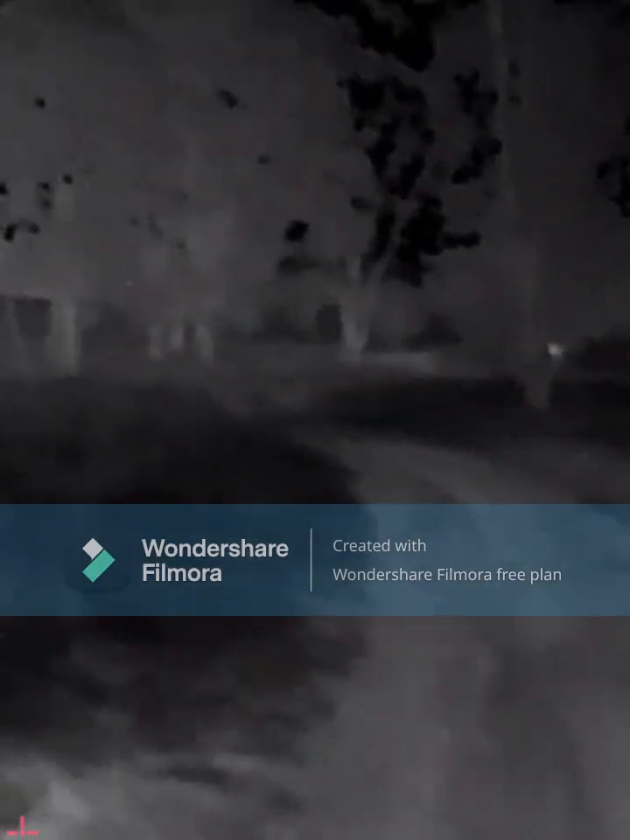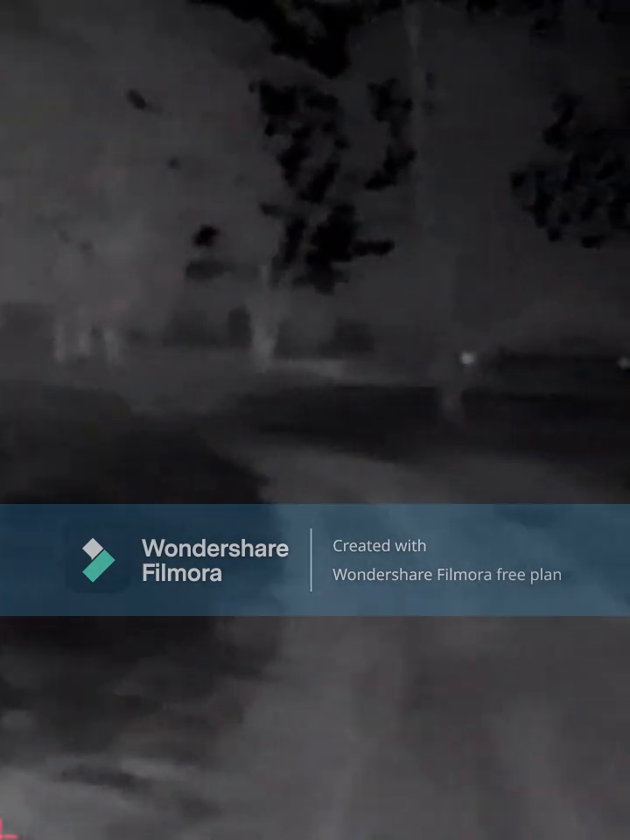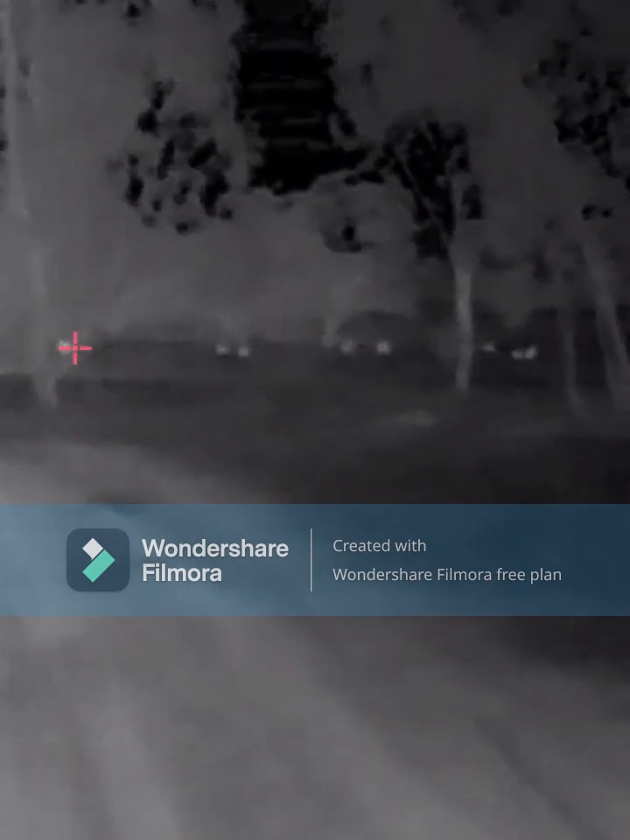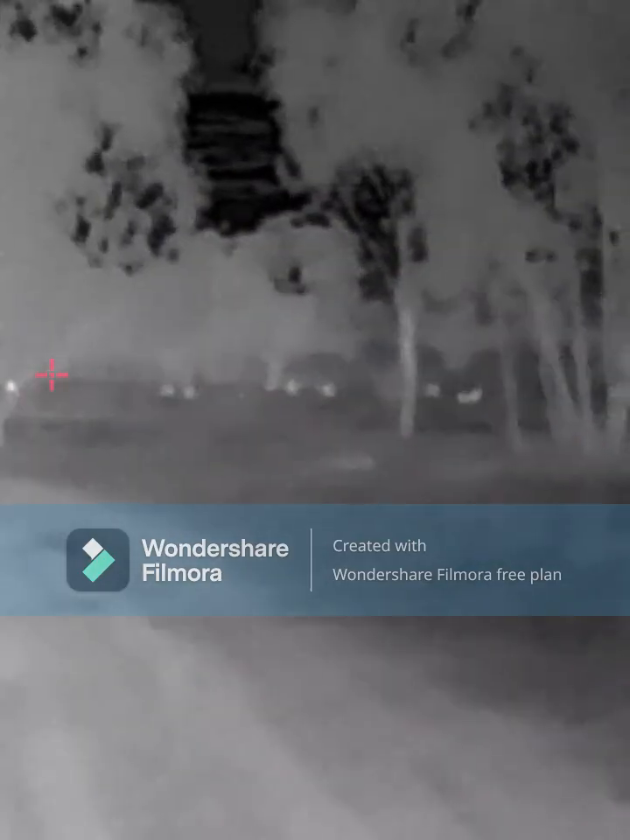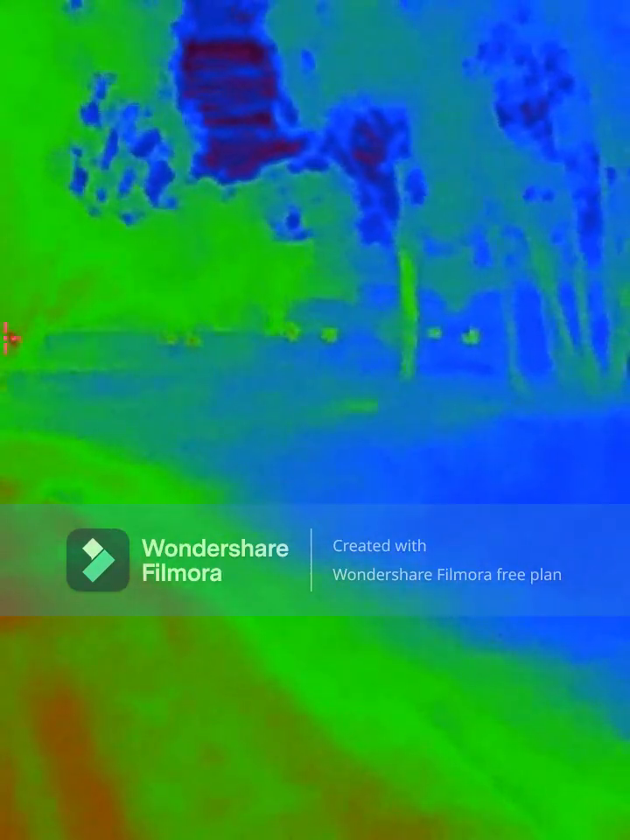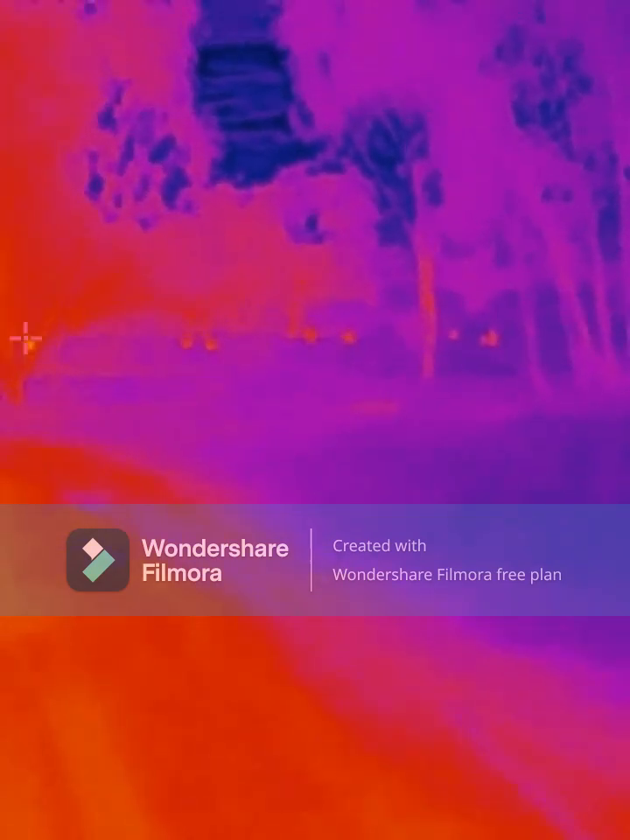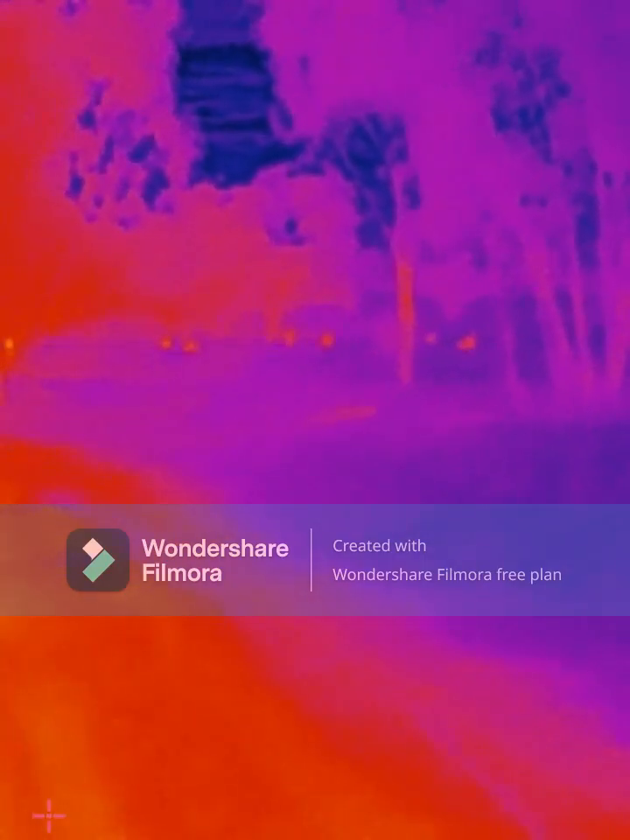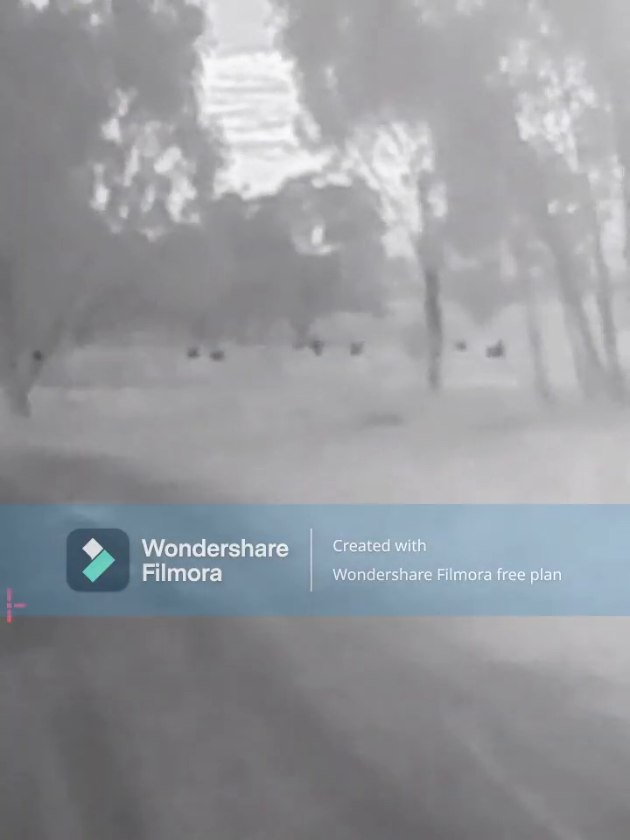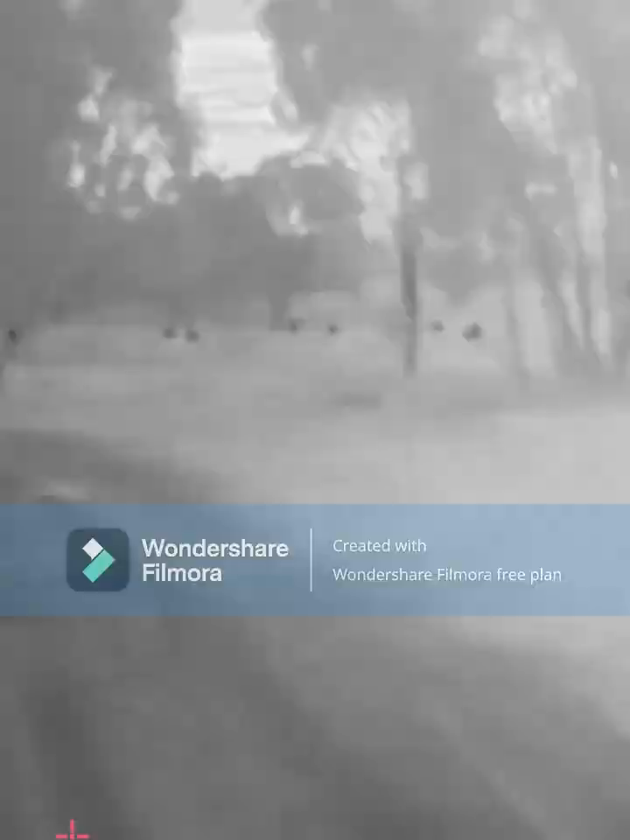It's about 12 down there, or 10. And this is in your black, your green and your red thermal. But I think the white thermal shows up the best when it's amongst the trees. When you're out in the paddocks, that black thermal is great, as you'll see in a little while.